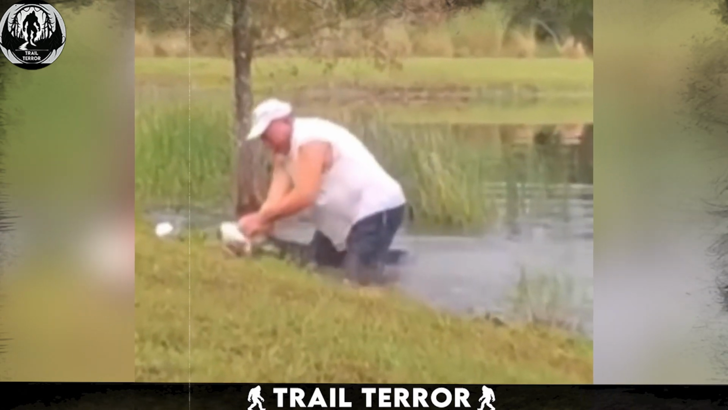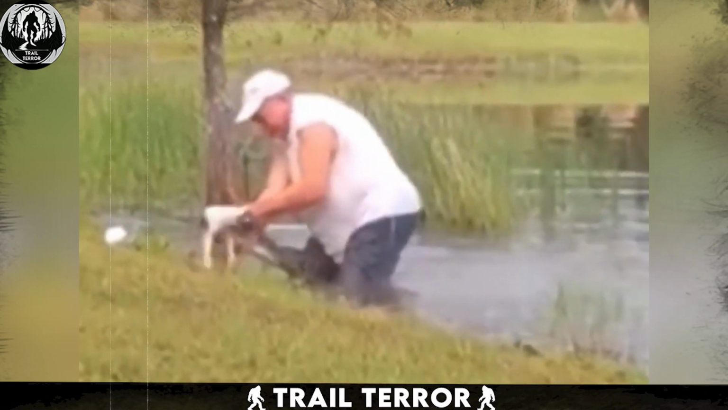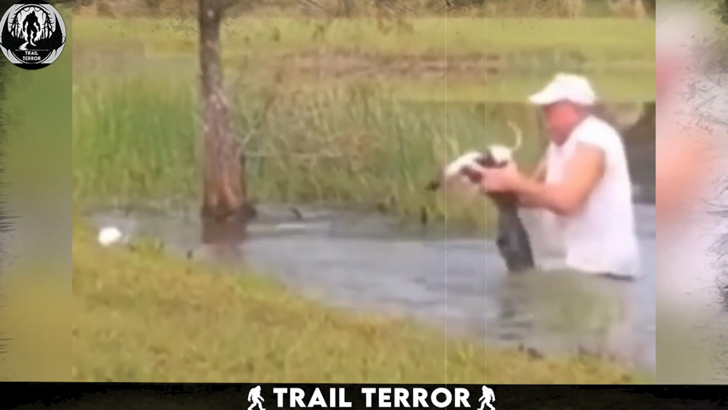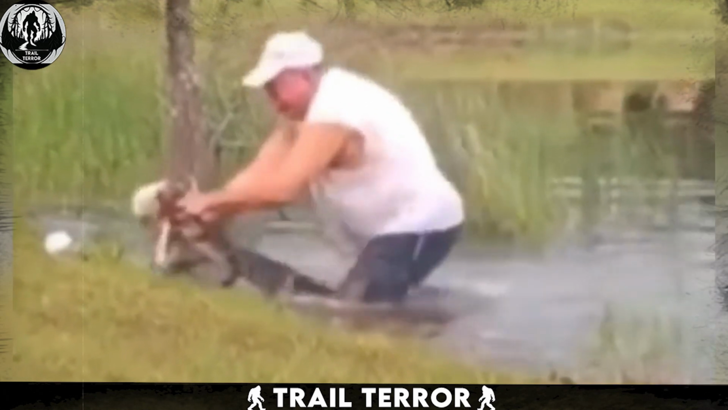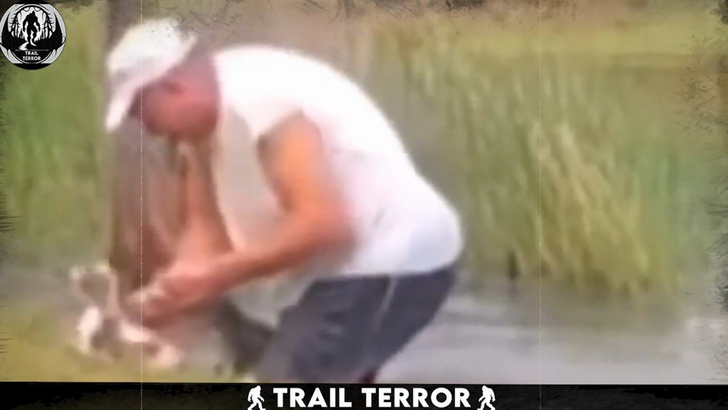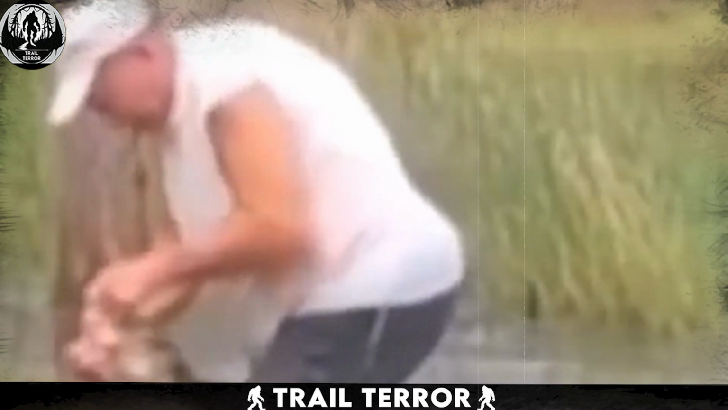The man, showing remarkable courage and determination, wrestles with the alligator. It's a battle of wills and strength, with the man's sole focus on saving the helpless puppy. The gripping encounter is fraught with anxiety as each second passes. Finally, after an intense struggle, the man triumphs. He manages to free the puppy from the alligator's fangs, saving its life.